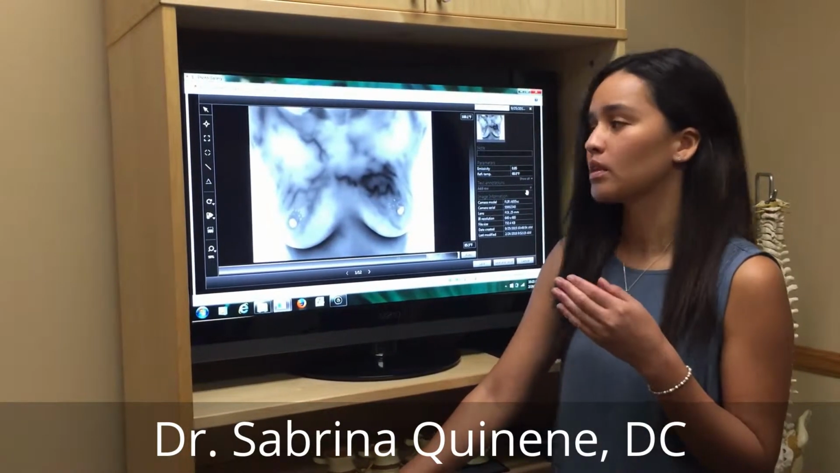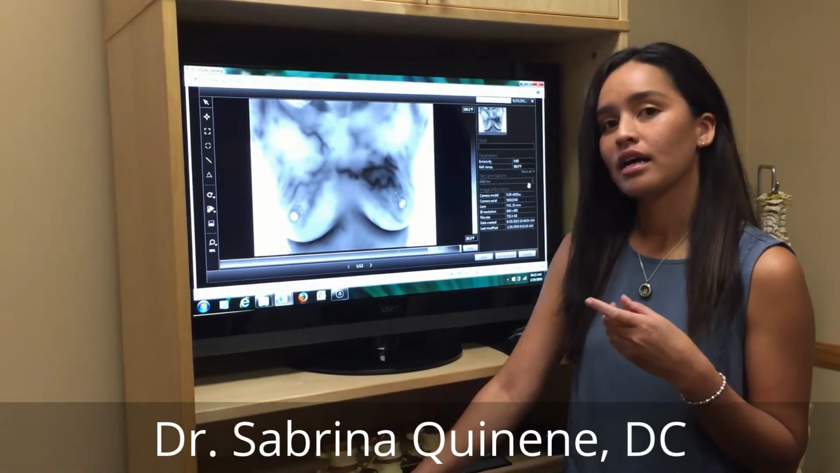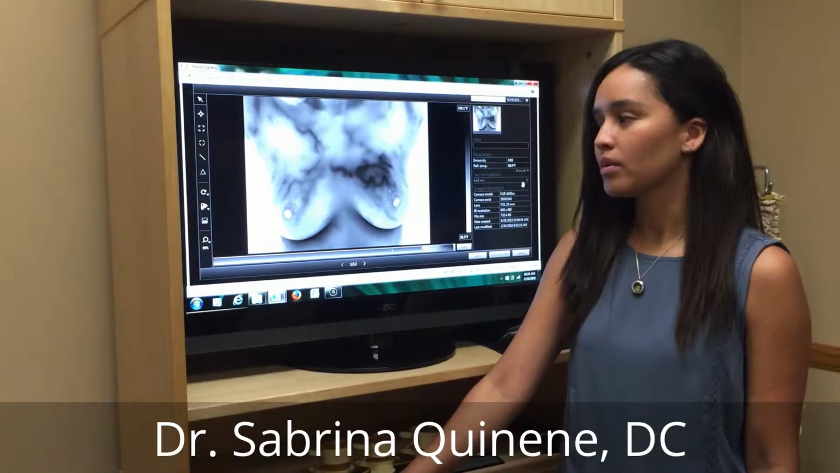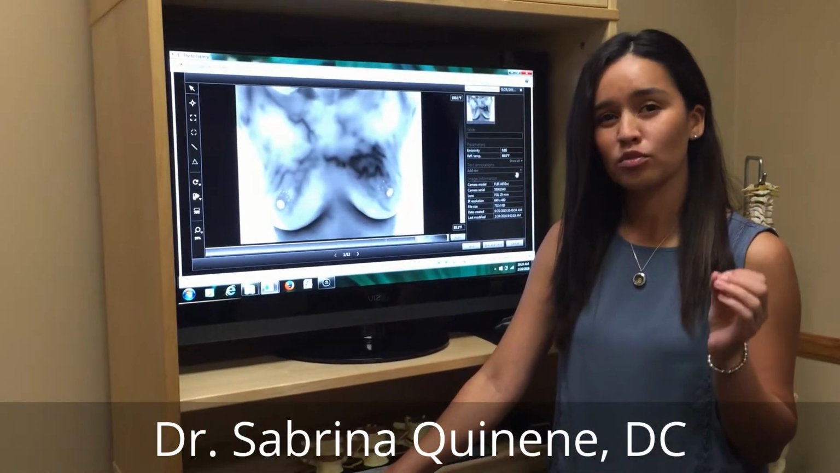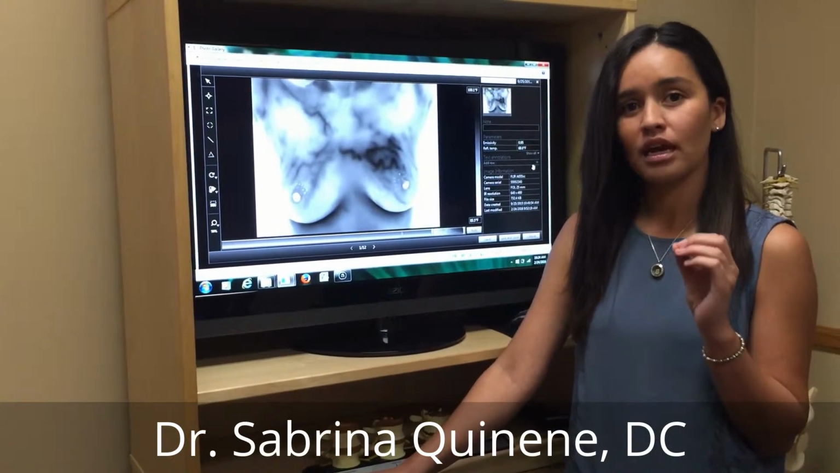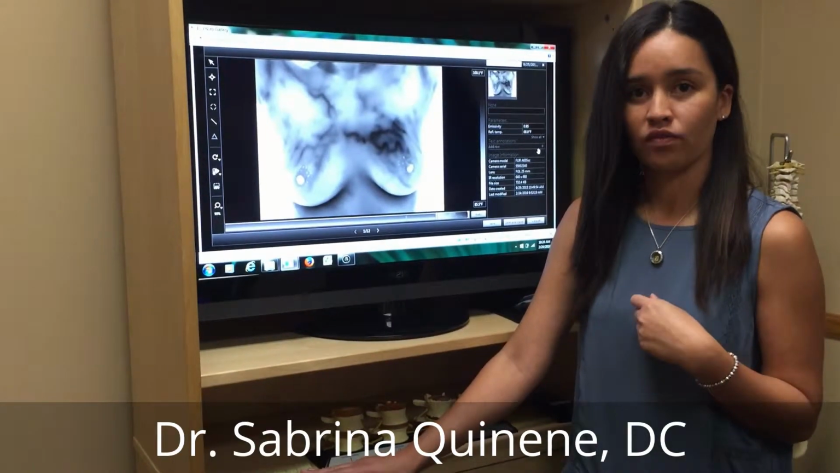This is an example of something that I do in my clinic. This person right here has invasive ductal carcinoma. So at this point in time, a mammogram is too late to detect those small, minute abnormal changes. So this lady is coming in at regular intervals to see if her treatment protocol is working for her.